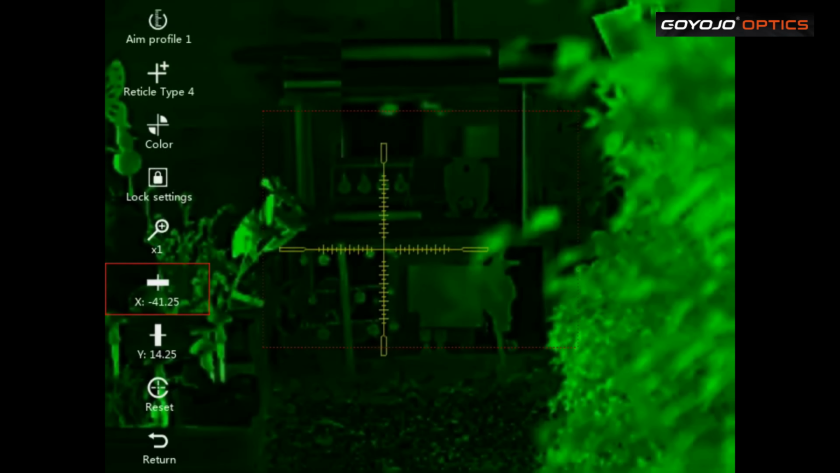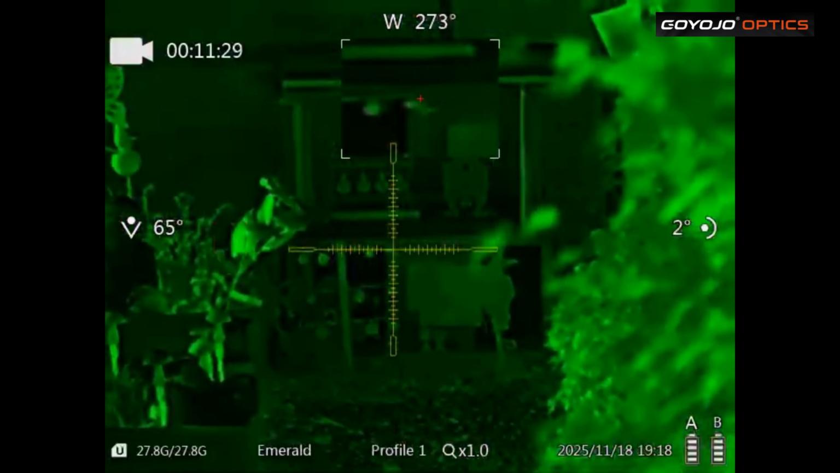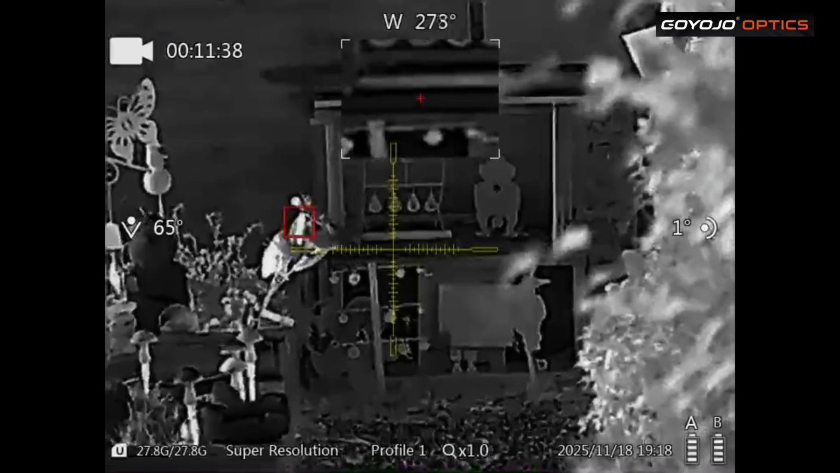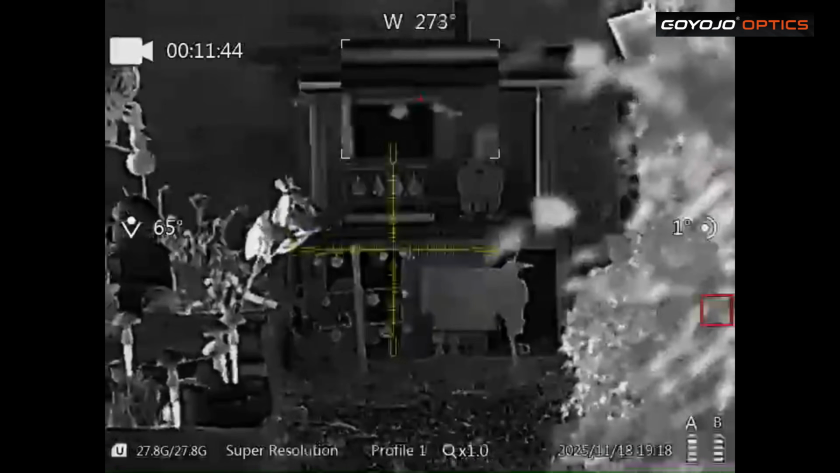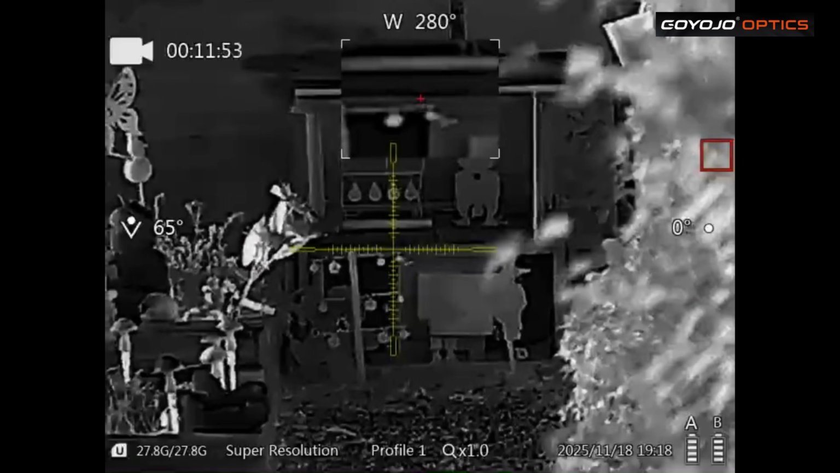Alright. Okay. Long press. Let's just go on to a different palette. Yeah, I think we're on. Yeah, we're on. So that's zeroed it. Pretty easy enough, isn't it?